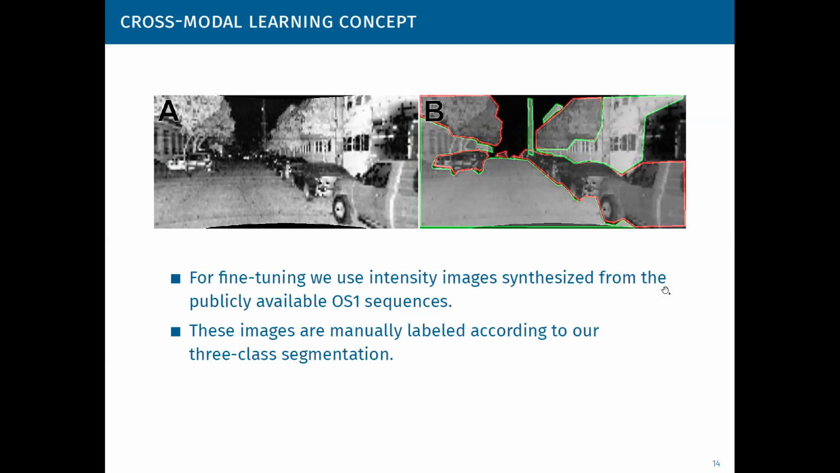Moreover, in typical datasets, only images from a frontal camera in a vehicle are available, while the LiDAR covers a 360 degrees field of view, so we need a method to learn how to detect moving objects in the back, on the left, on the right, and so on, not only in the front.